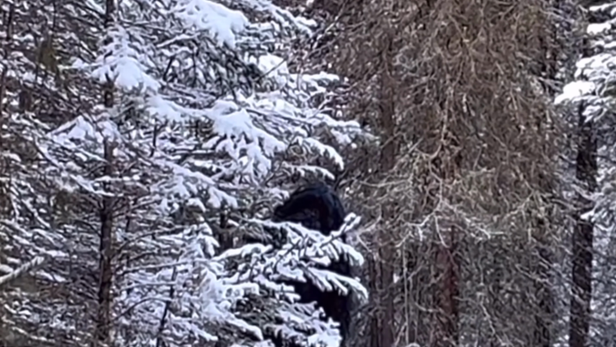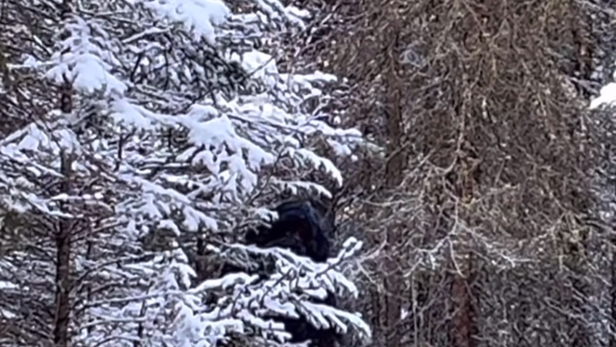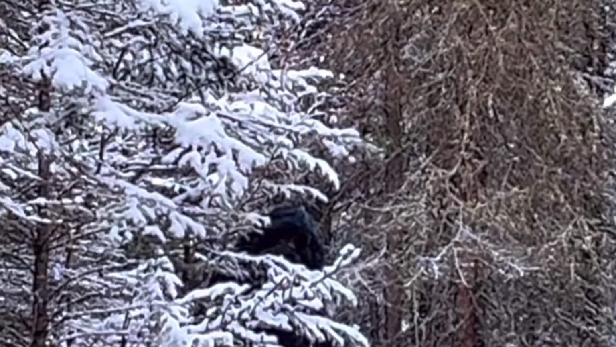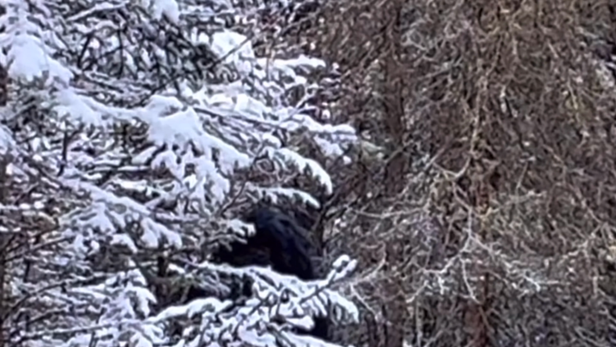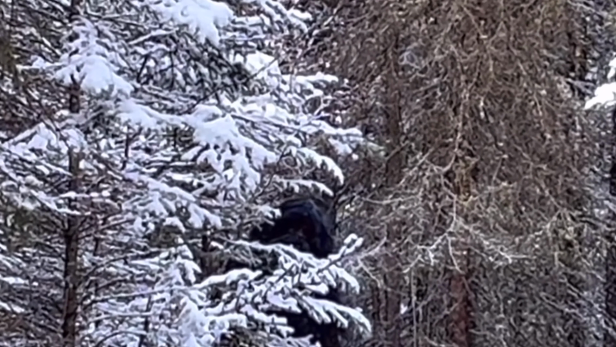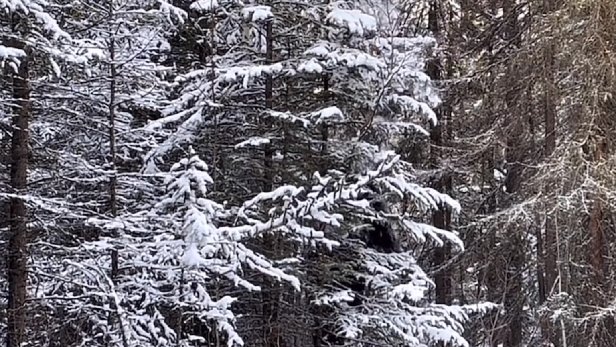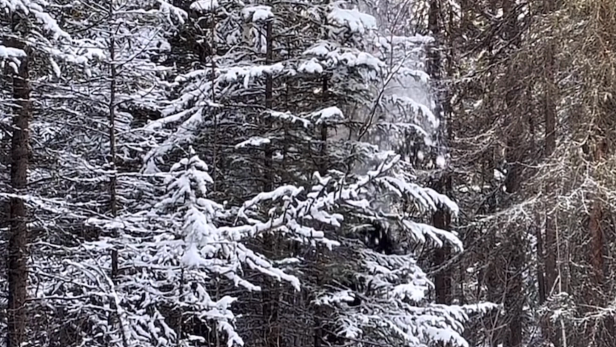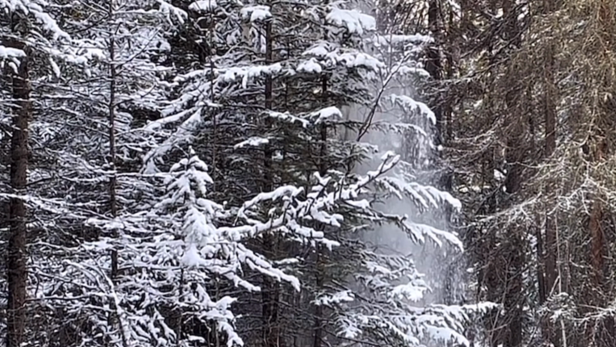We see a tall, humanoid creature covered in dense, jet-black fur. It's hiding behind a tree, moving slightly. In the first shot, we can only see it from the shoulders up. Then in the second shot, we see its full body, giving us a look at how tall it really is. It's freakishly tall, too tall to be a human or anything else.